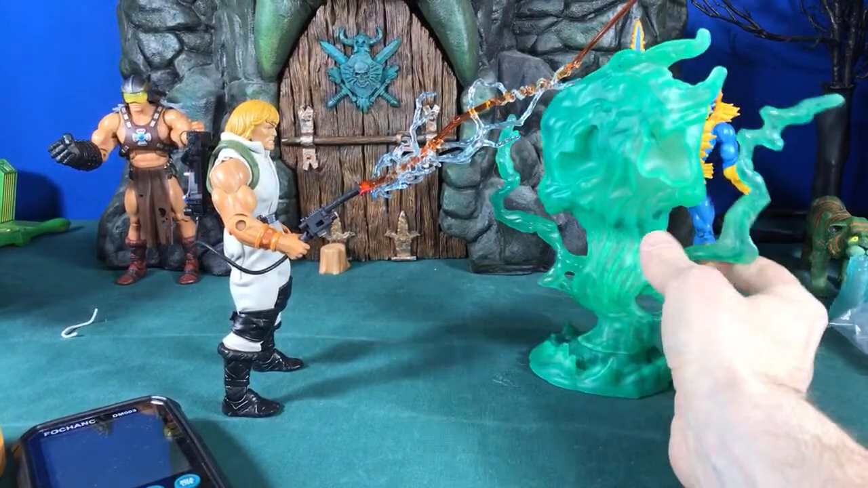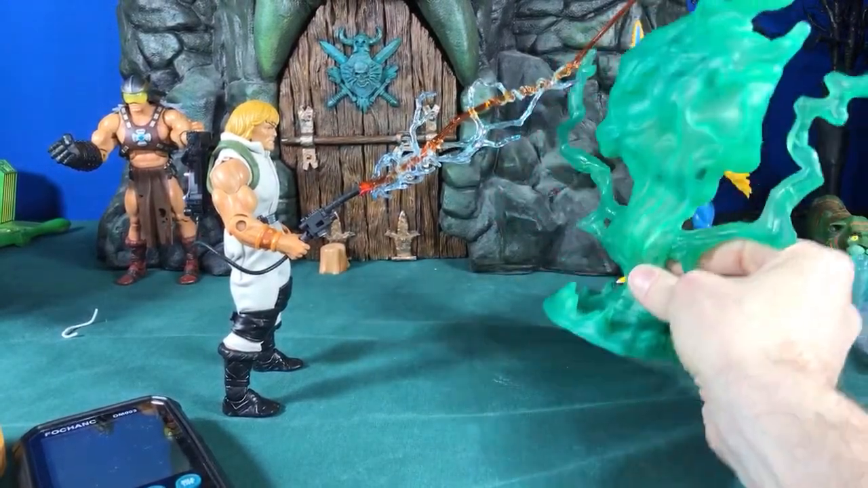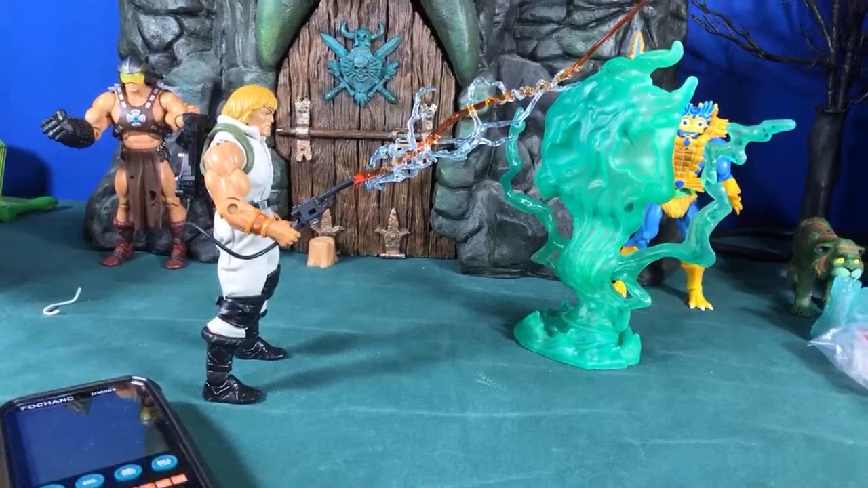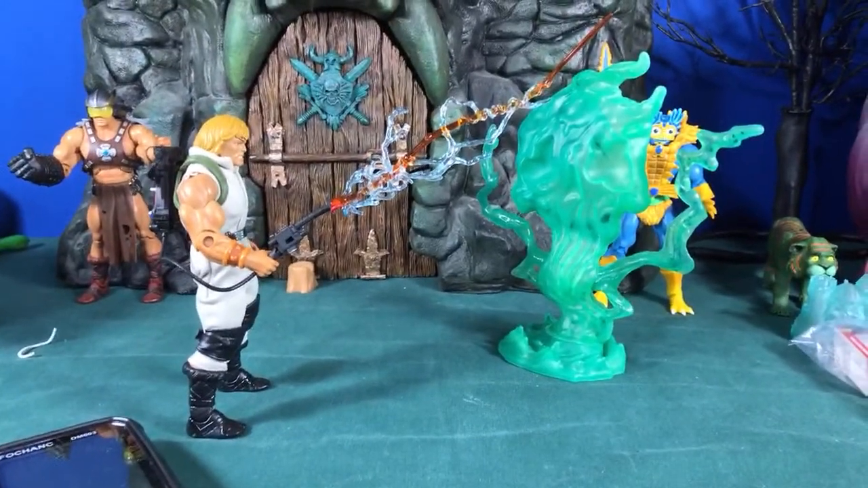Oh, I know. Let's glow in the dark would be cool. I'm still working on making a glow in the dark version. Having a hard time getting it scanned though, so that's going to probably be after the floor. It's supposed to be before the floor, but now the floor has taken residence.